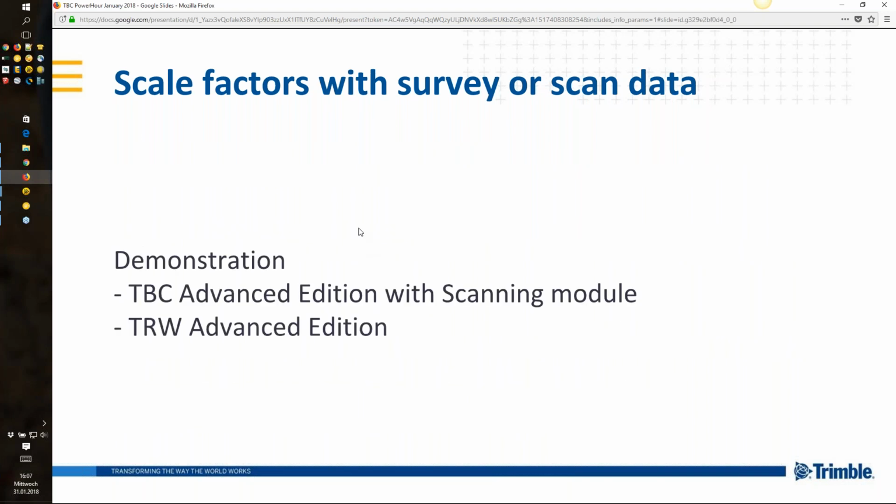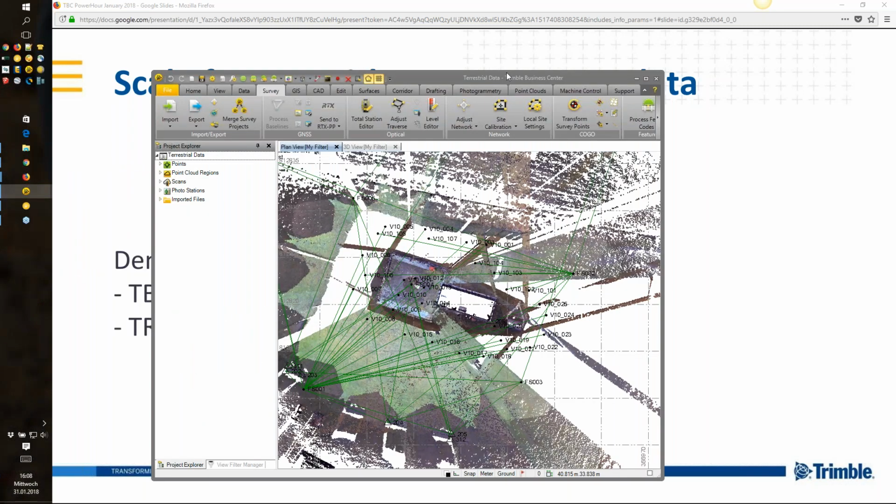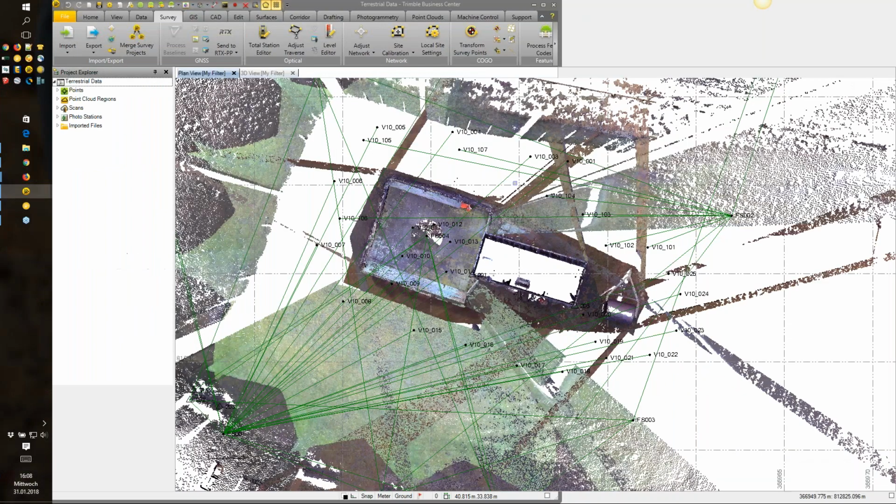So I want to start with the first demonstration from my side. Working in support, we have seen cases where dealers want to know about this. Now they have some terrestrial scanning data, as you can see here in TBC.